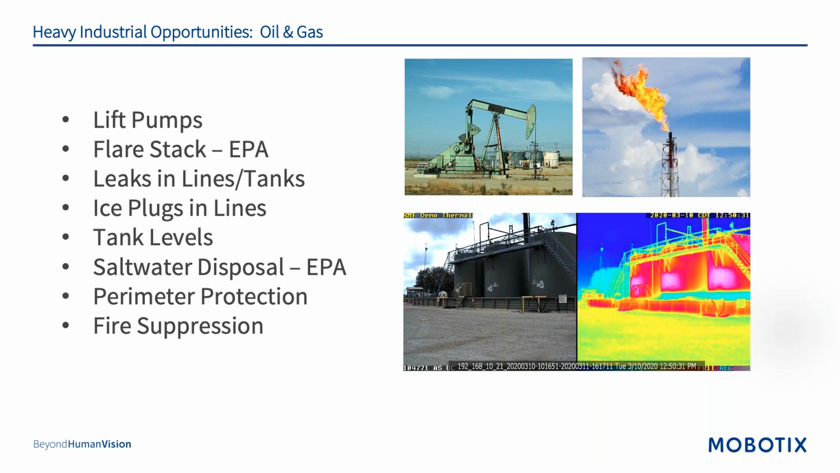So the initial thought was, let's use a thermal to be able to show in the containment system if there is a leak. But what happens if it rains? So we had a solution that was good 70% of the time, but now you can use optical to see and track the flow of water as a means to trigger their solutions. So fire suppression. Companies are utilizing thermals, among other things, as a means to trigger their solutions.